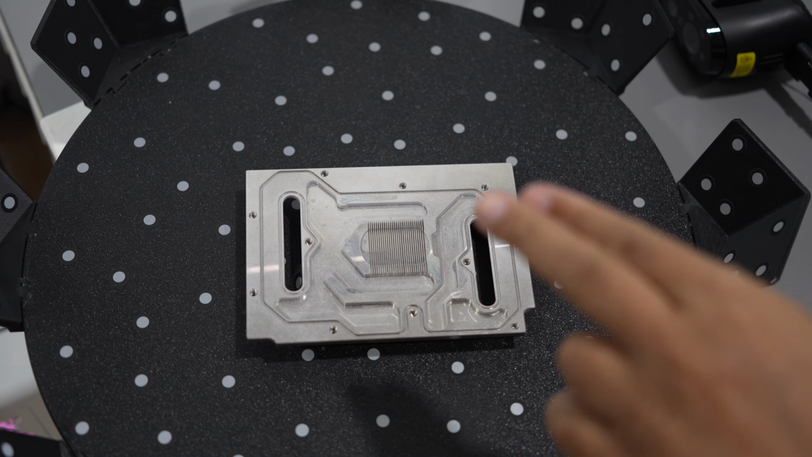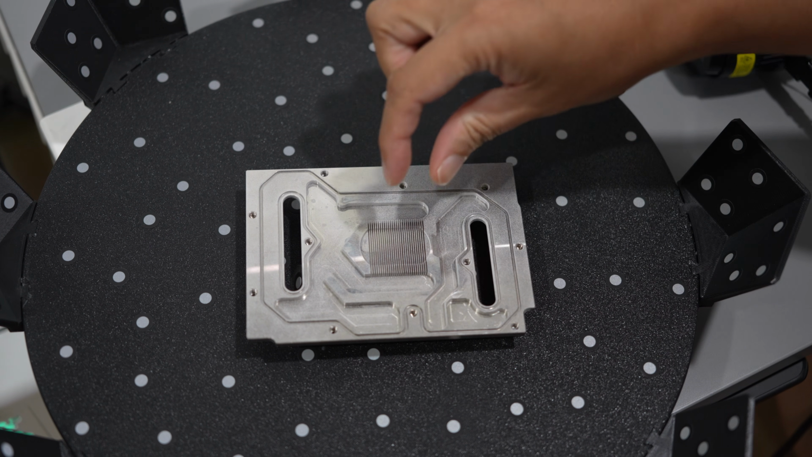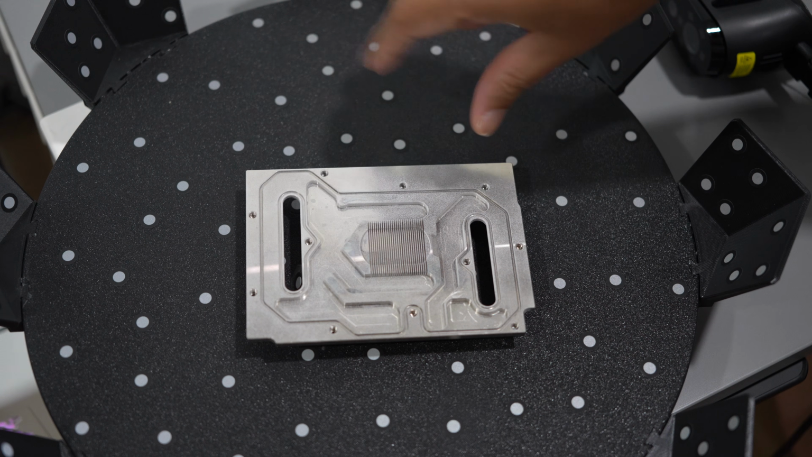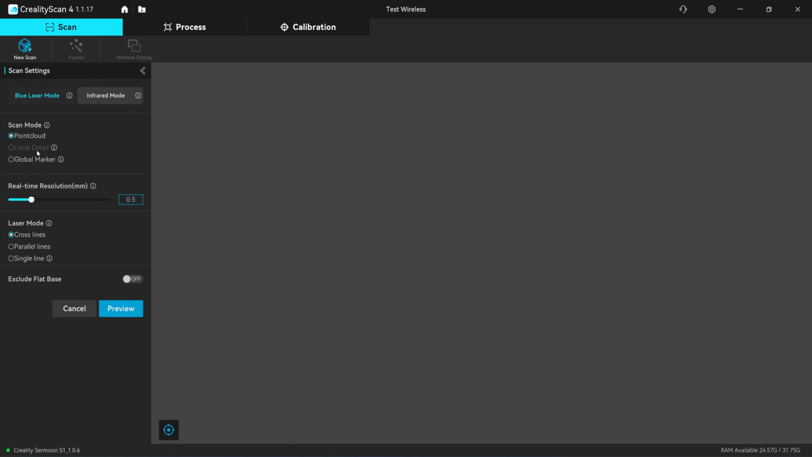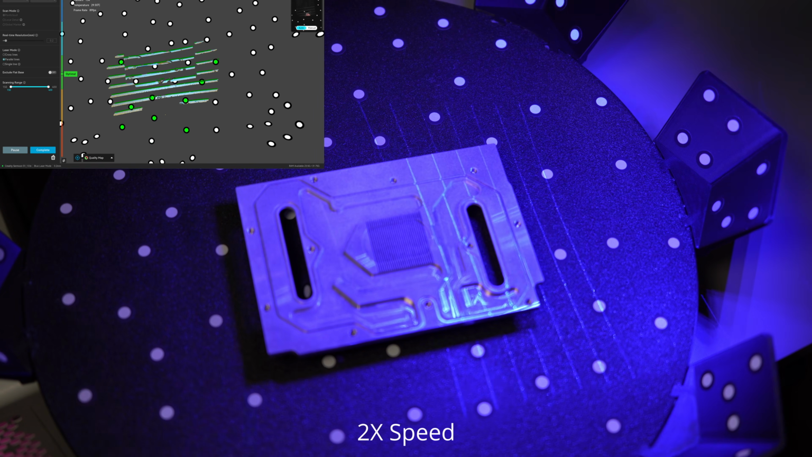Okay, next I'm going to scan this cold plate, and I will use the local detail function to scan this firmware part with 0.1mm, and I will use 0.2mm for the rest of the part. Okay, new scan, global marker, import. Click on the point cloud. I'm going to use a parallel line, 0.2. For this part, 0.2 is more than enough.